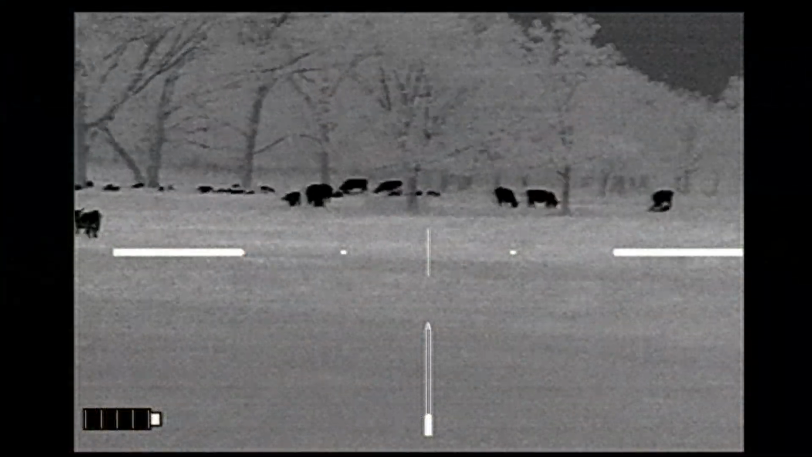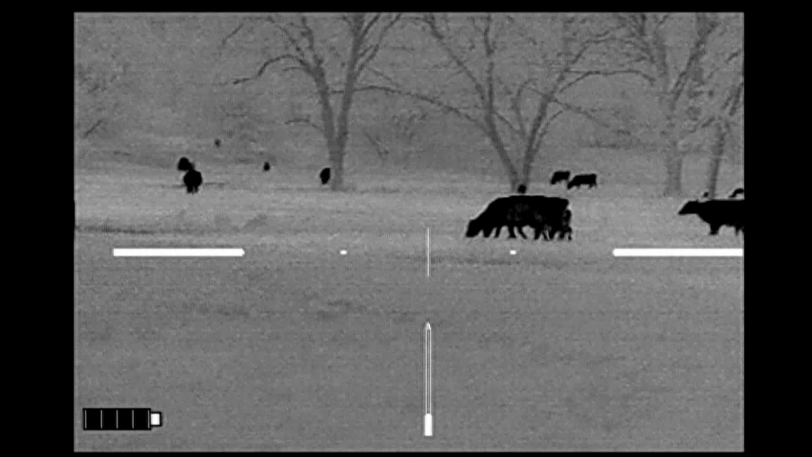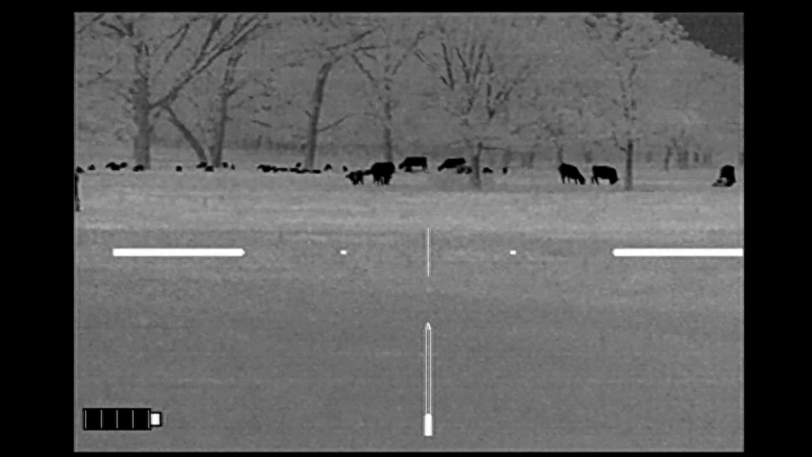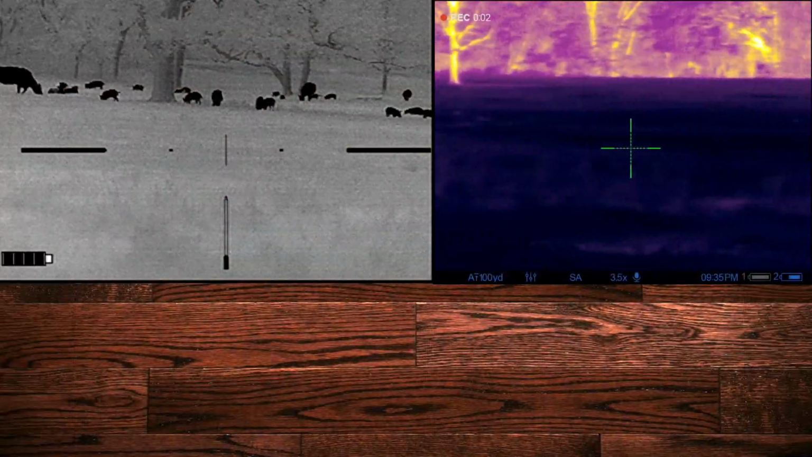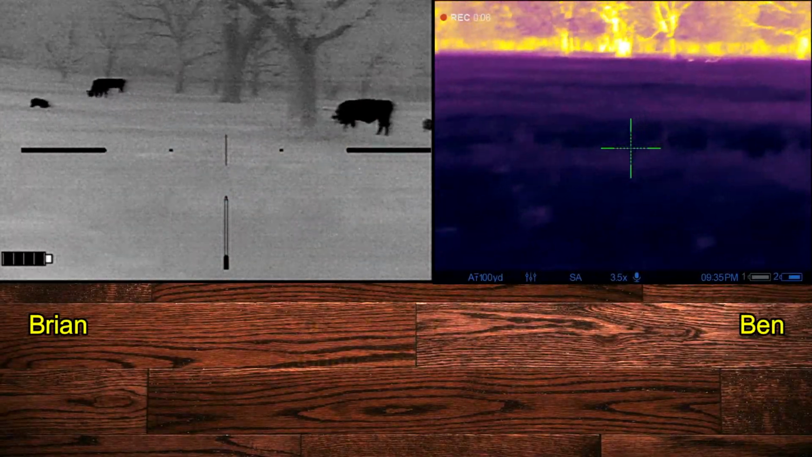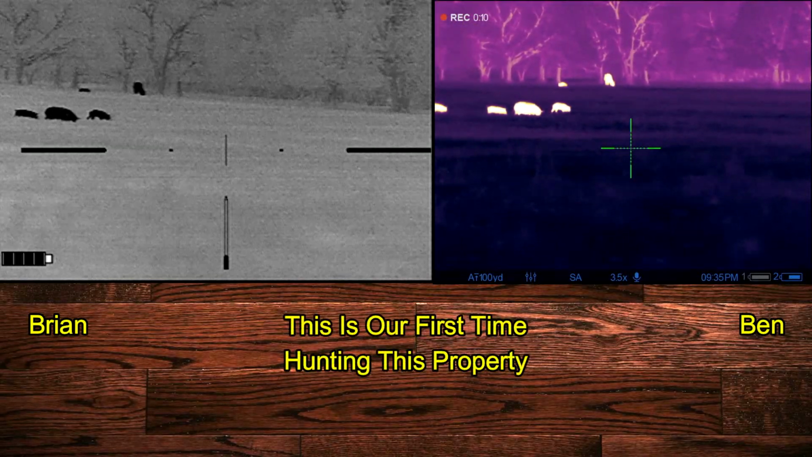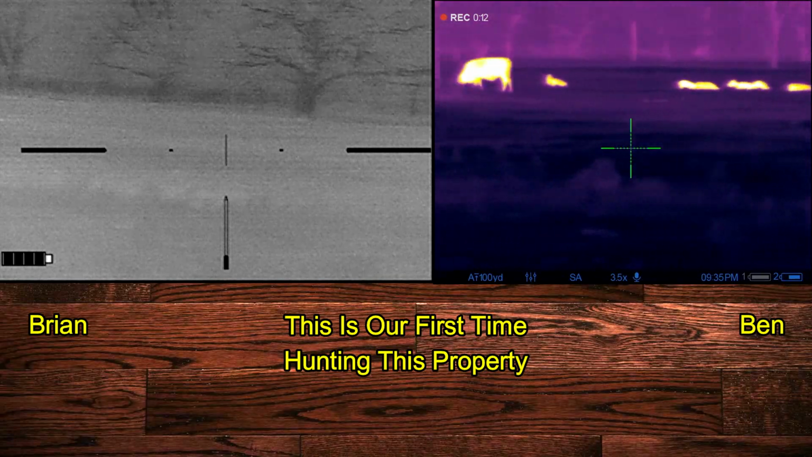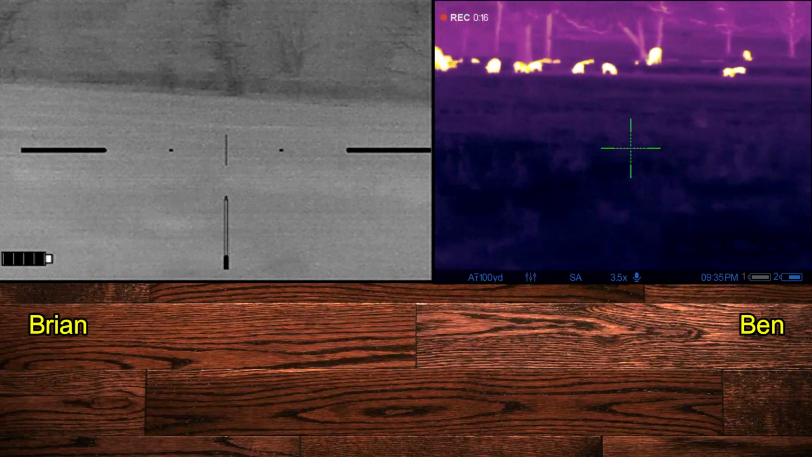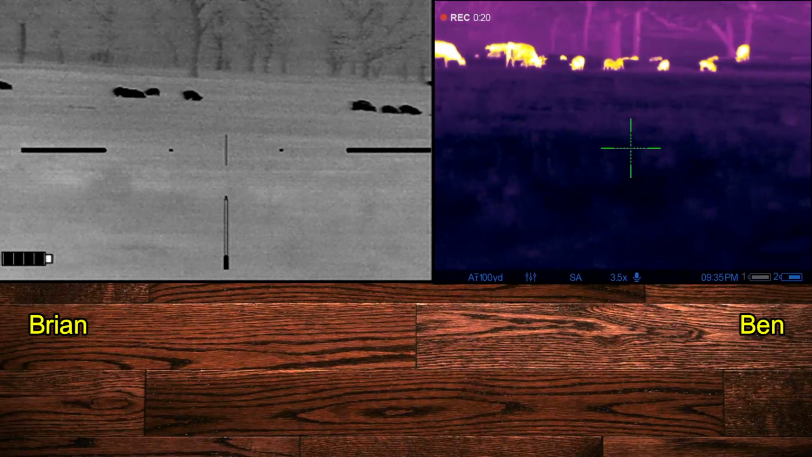We were on our way back to the truck, spied these hogs back in a side pasture there behind the cattle. Here we've moved back about 30 yards. We'd advanced too far, and so we had to back up some to give pigs room to come out to the area where we need to be shooting. That's away from the cattle. And they're slowly moving in that direction.